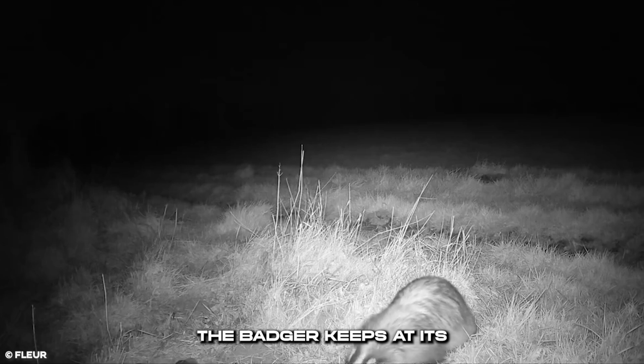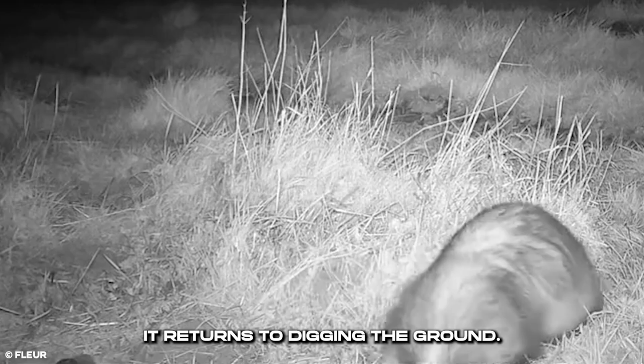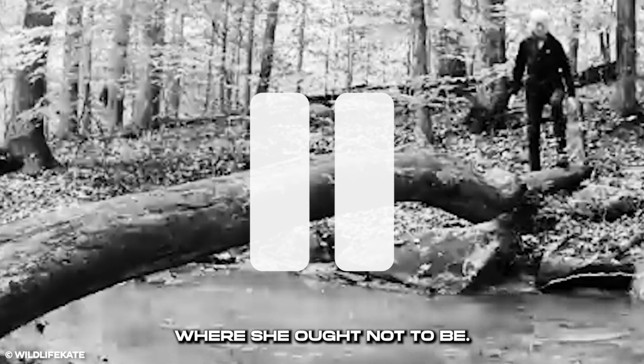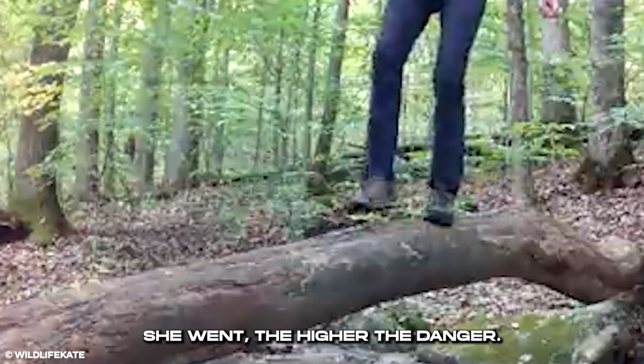The badger keeps at its actions for a while. After a while, it brings its head up, chewing something, as it observes its surroundings. It returns to digging the ground. Strangely, a woman appears where she ought not to be. Rather than turn back, she did the opposite, and the further she went, the higher the danger.